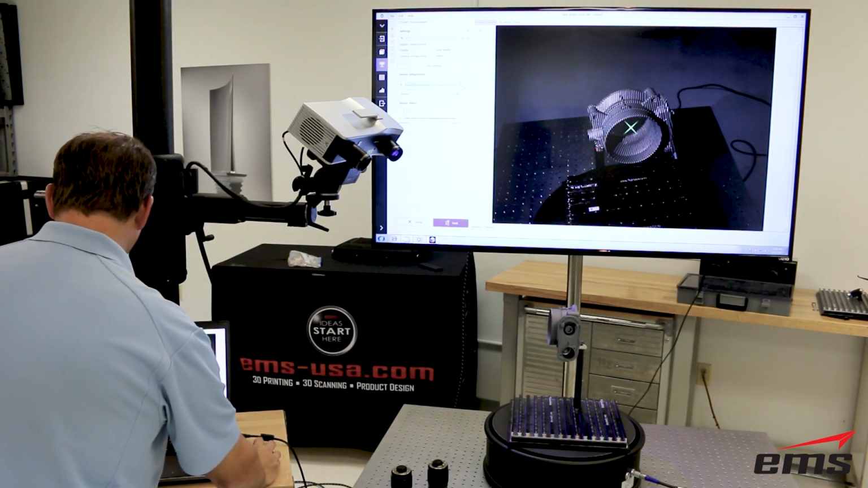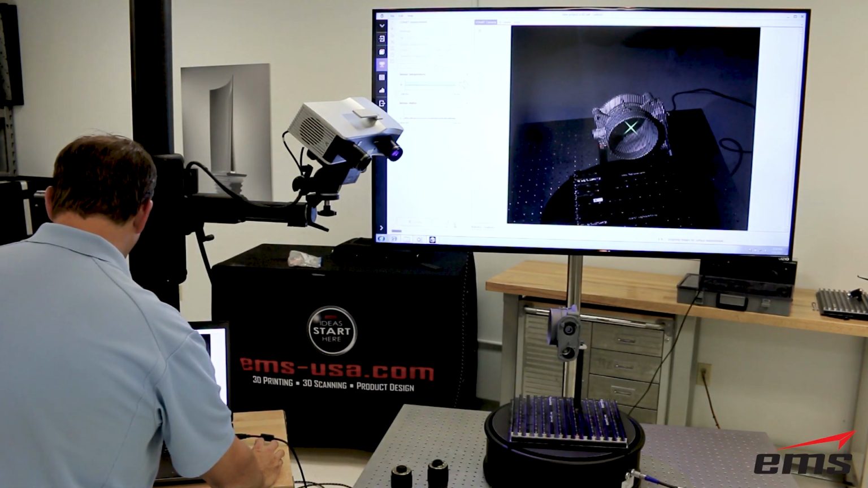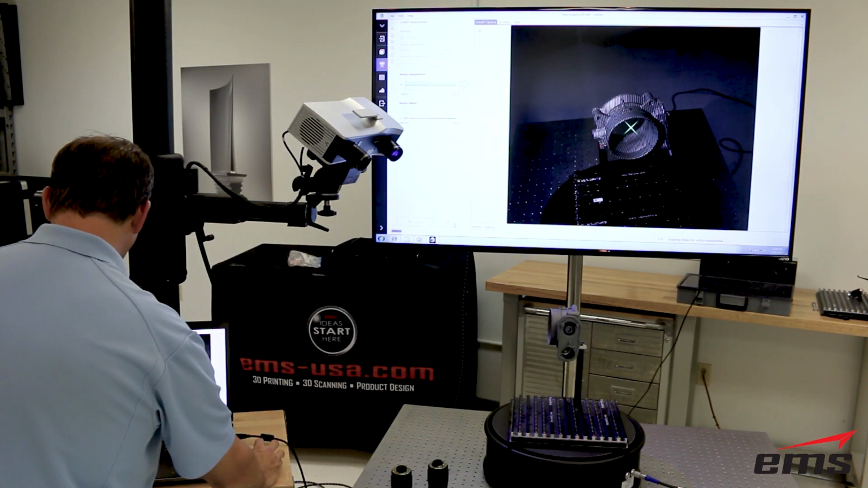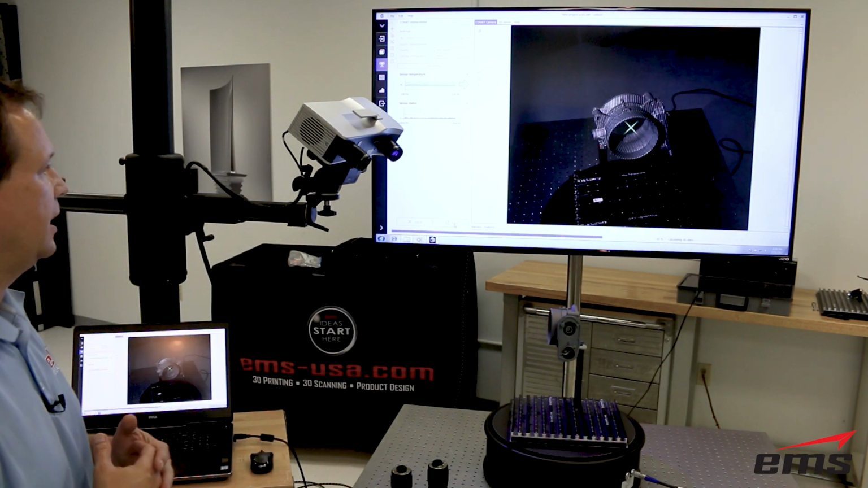So I've already told it. I've just clicked that I want to do a rotary scan. Then I hit next. And it's going to start scanning.